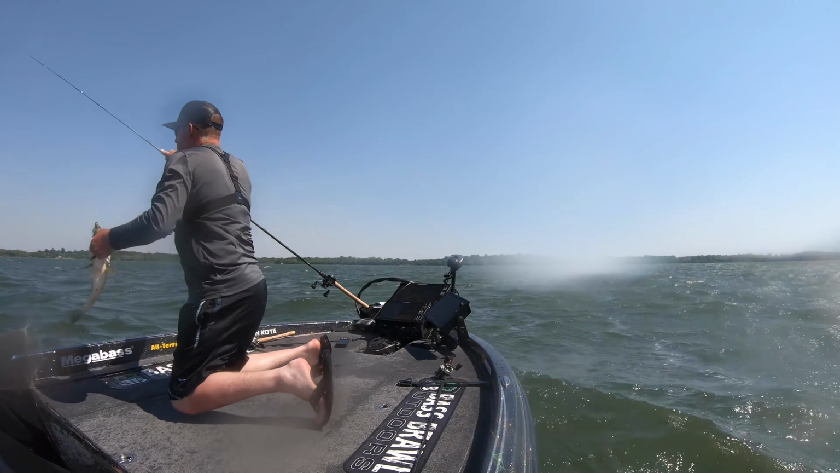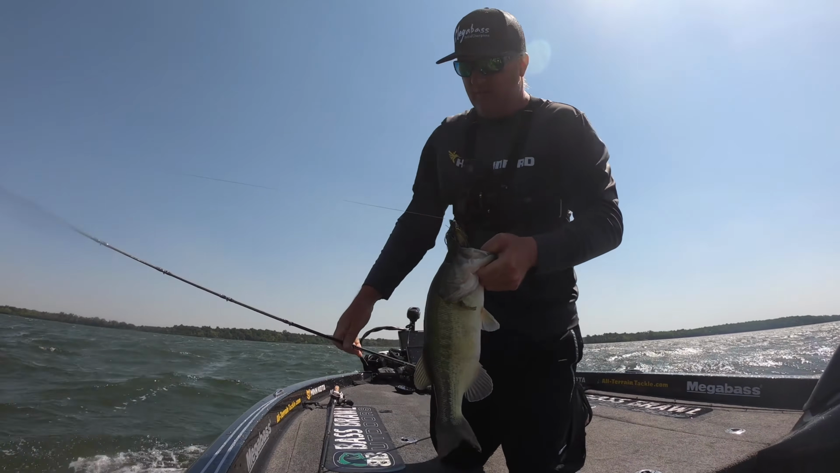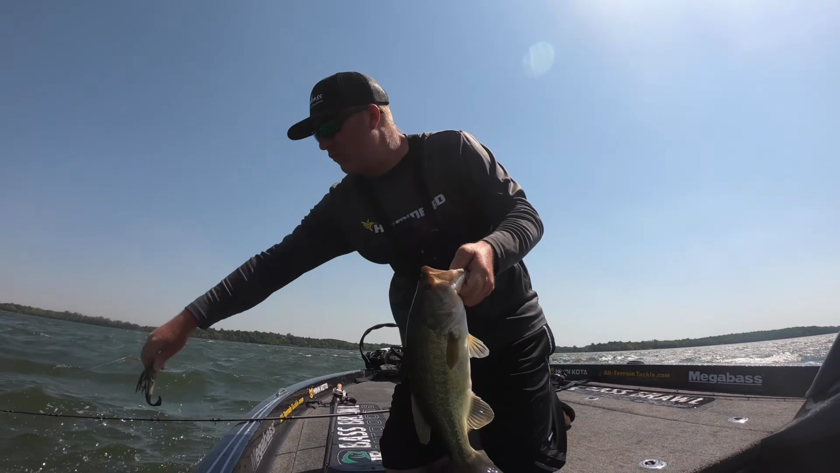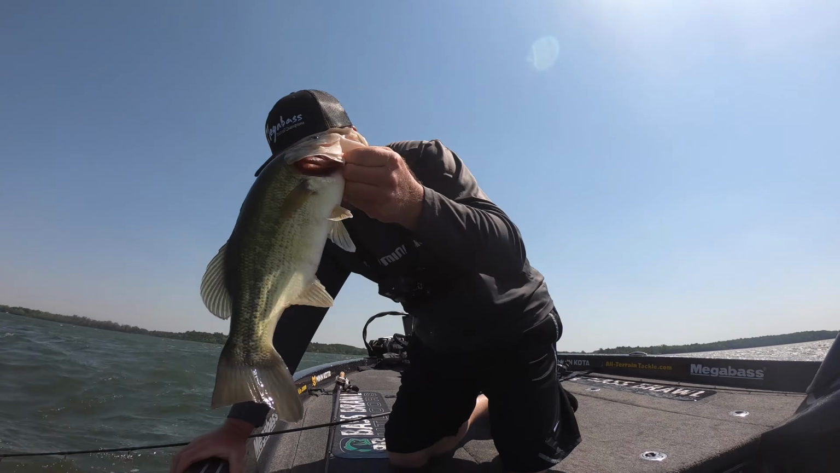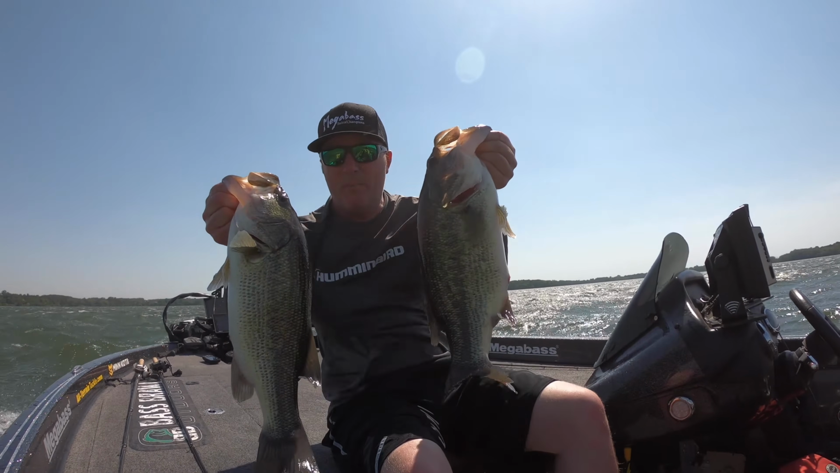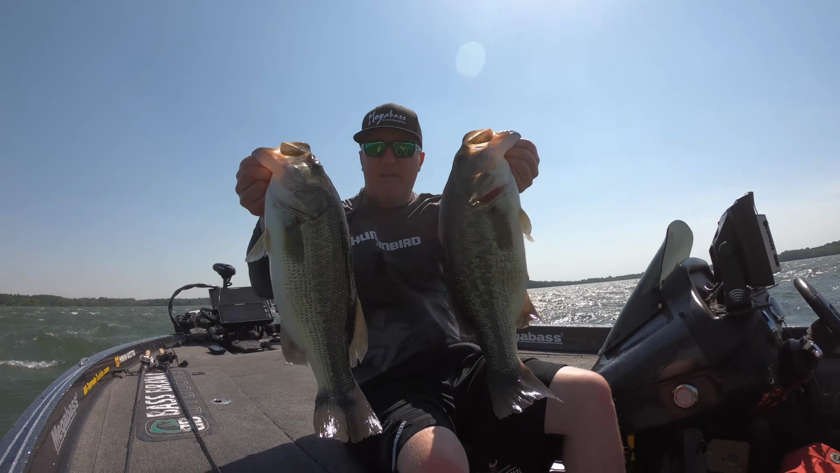God, they're just slamming that thing. Just crushing it. Just ripping the rod out of your hand. It's crazy. Big waves, big baits, big fish.